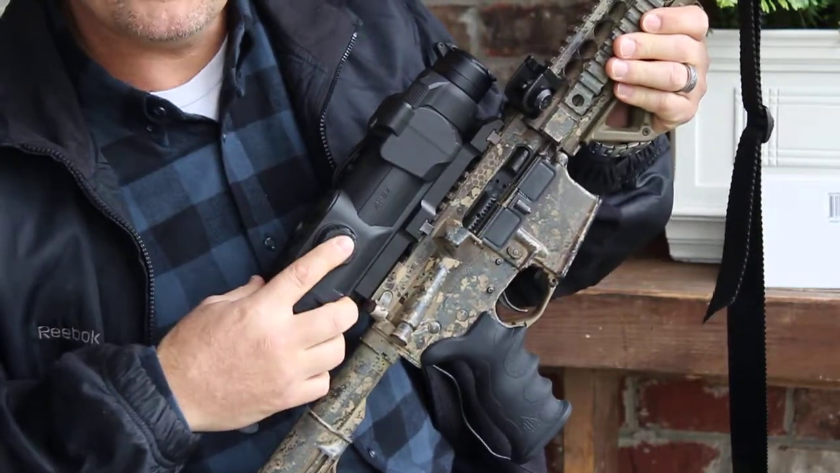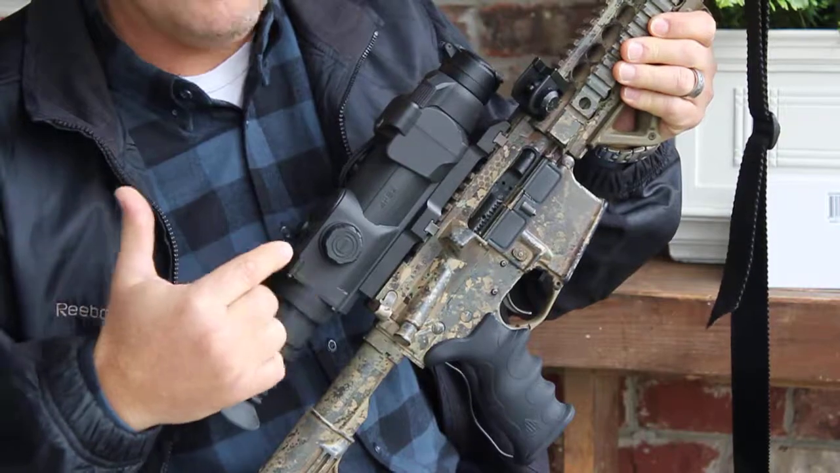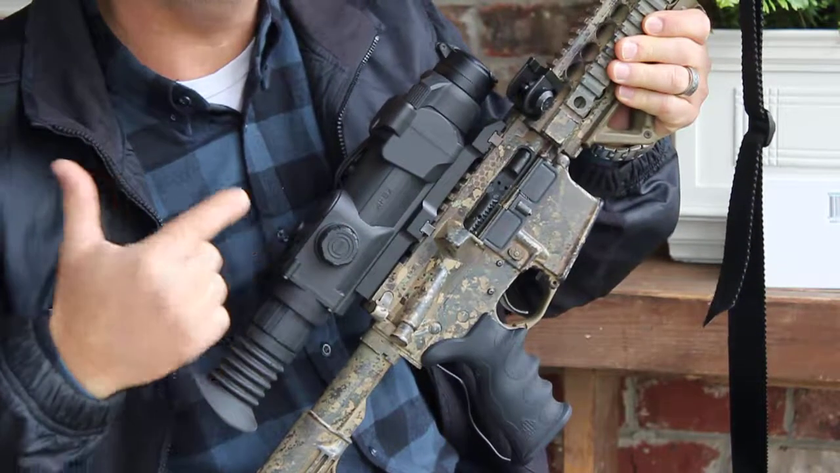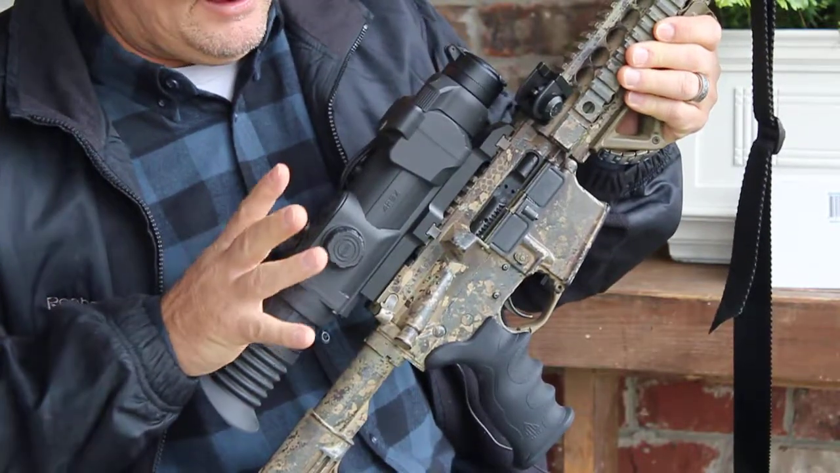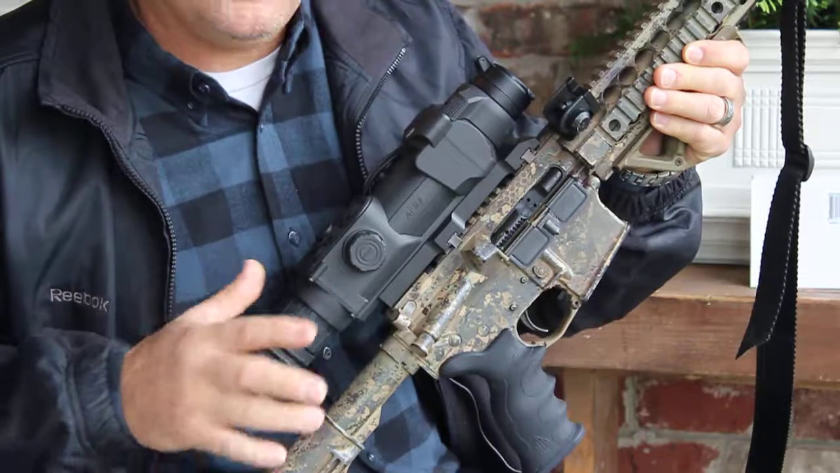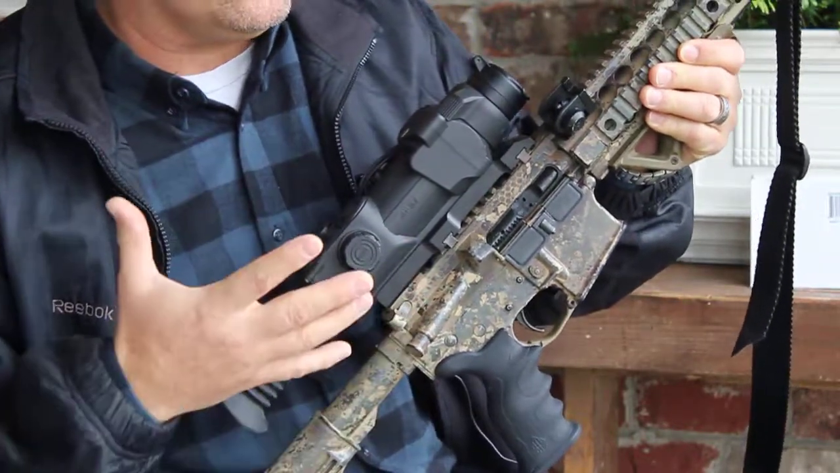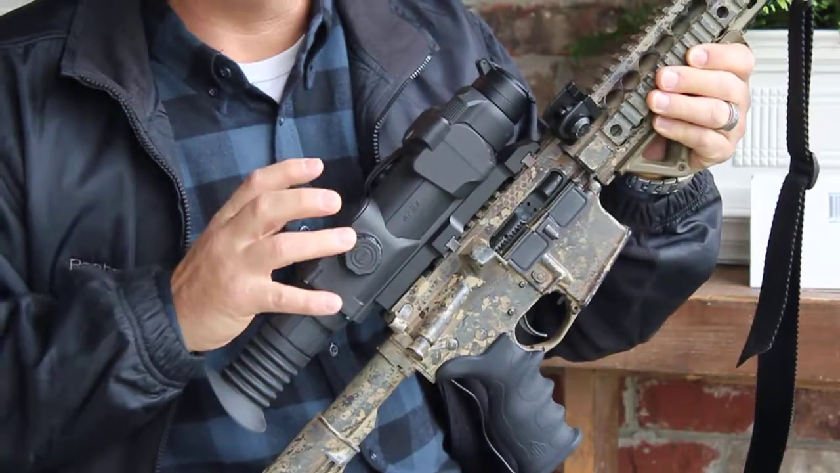It's got a one press to get into your menu, which takes you through your color options. It takes you through your different modes. It allows you to shuffle very, very quickly through the different optics as well. And again, everything is simple to get to. If it's too complicated, you can't see tonight anyway. You've got to be able to get right to your options. So I think it was designed very, very well.